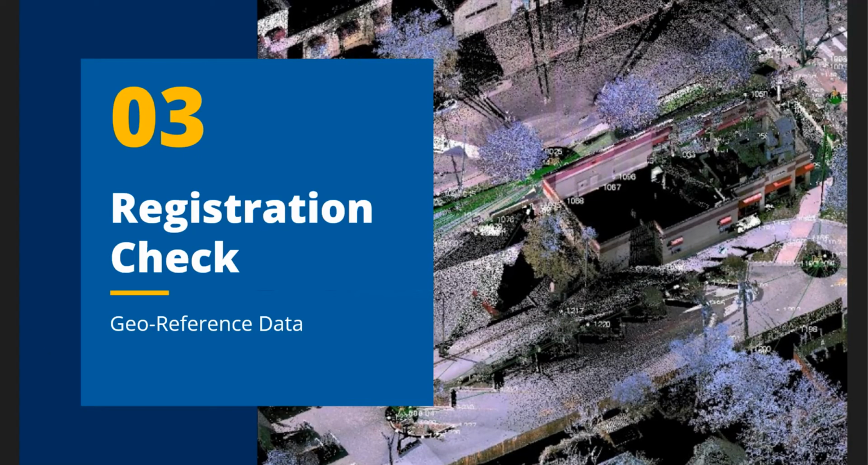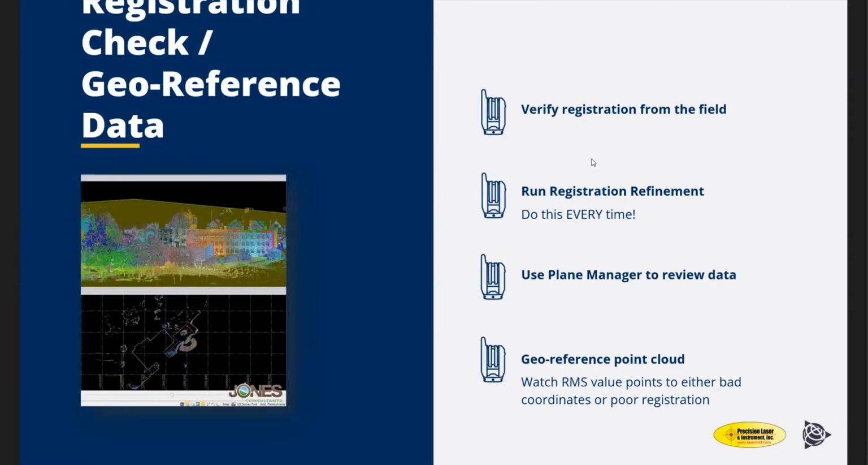So for our registration check, we want to verify our registration in the field a little bit, just verify that it's at least somewhat close and that things are actually going to match. I really don't worry about if I have exact planar surfaces or doubling of walls or things like that. There is a registration refinement.